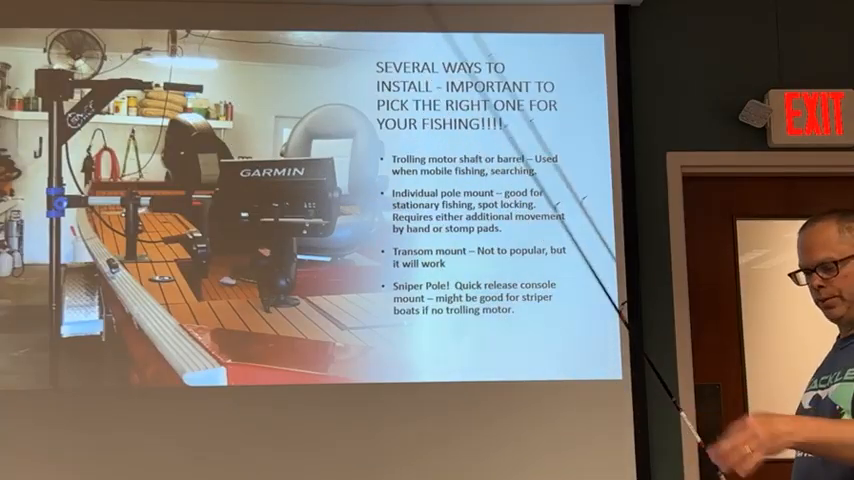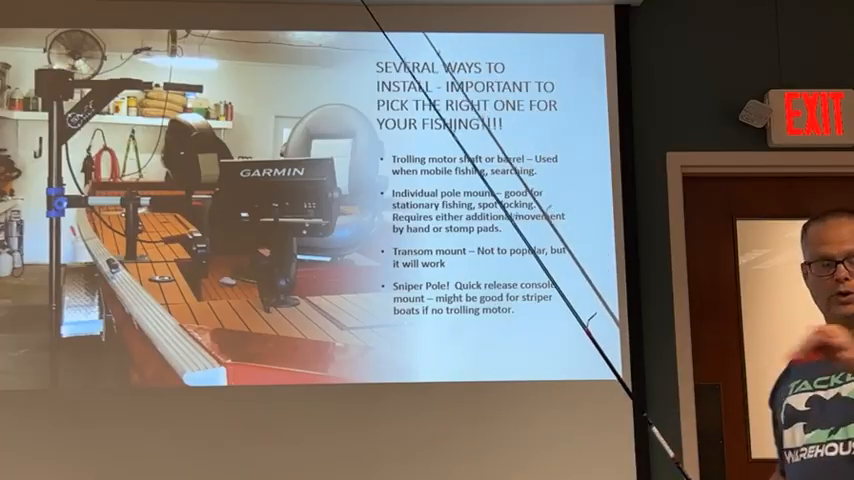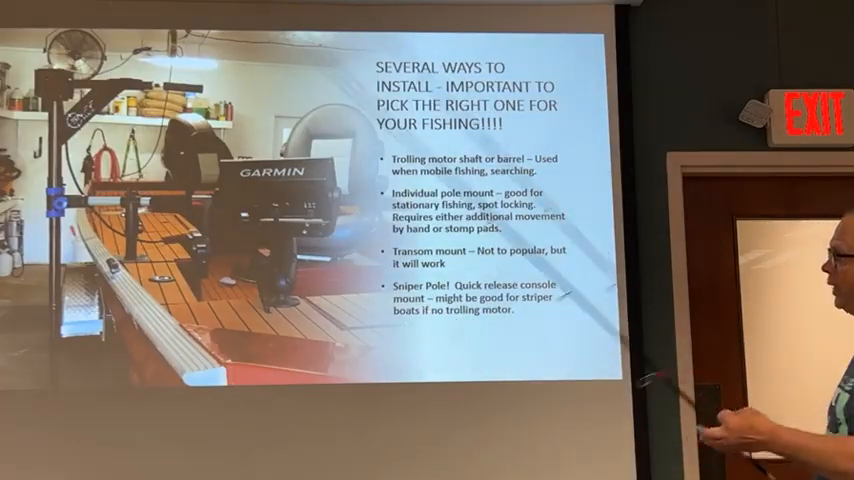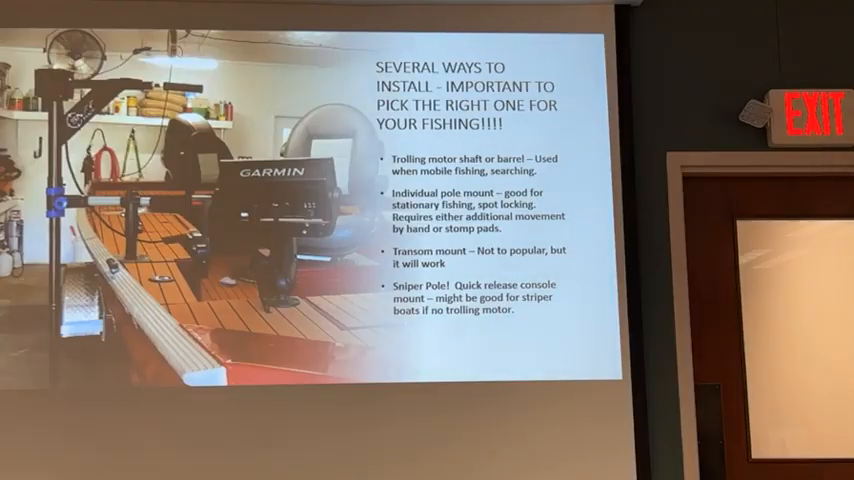So we see a lot of people with the trolling motor down, and then they'll start idling around looking for different structure or fish. This is really cool because this pole allows you just to drop it down beside the console while you're moving. You can rotate that thing all around, and you can kind of look for fish while you're moving that way instead of having one on the shaft of the trolling motor.